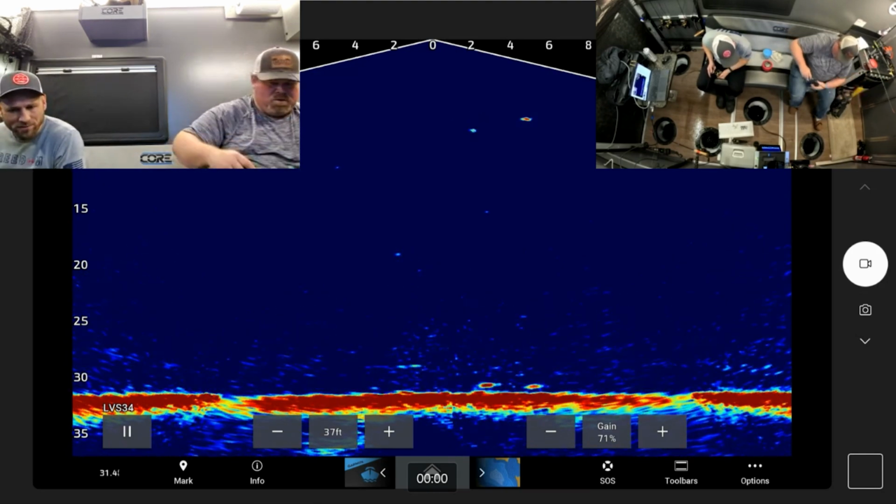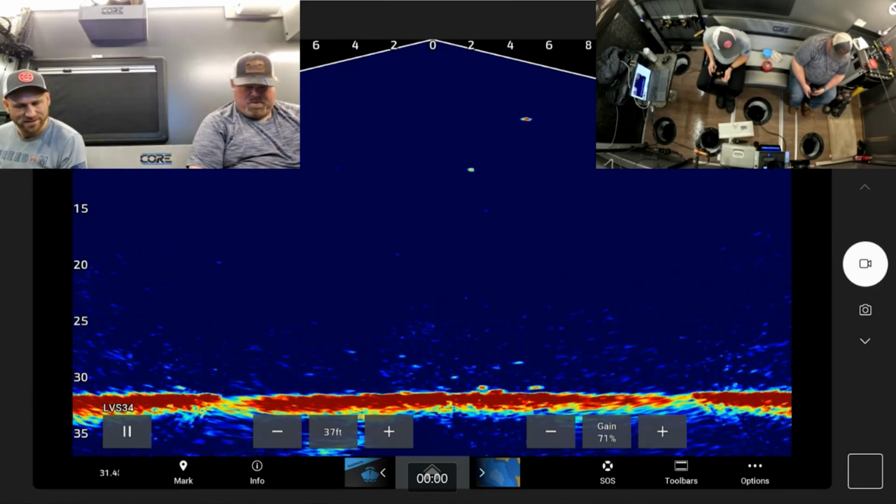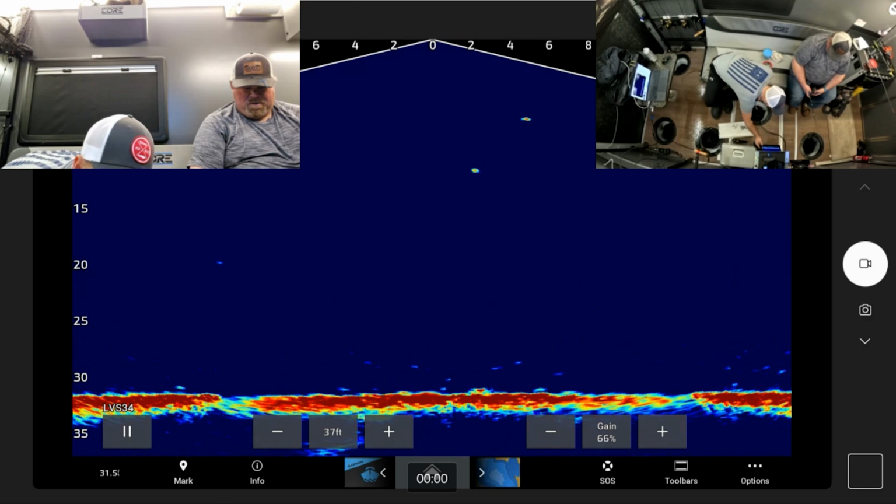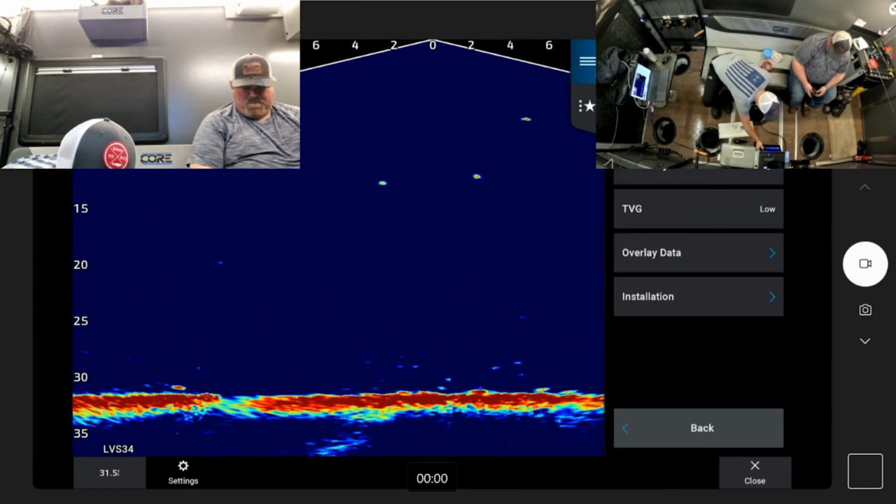Yeah, when they start that high up, that is part of what's kind of tricky. We're gonna try something that may make the screen not look great, but we may be able to see our lures a little better up high, if we turn our TVG off. Look at that.